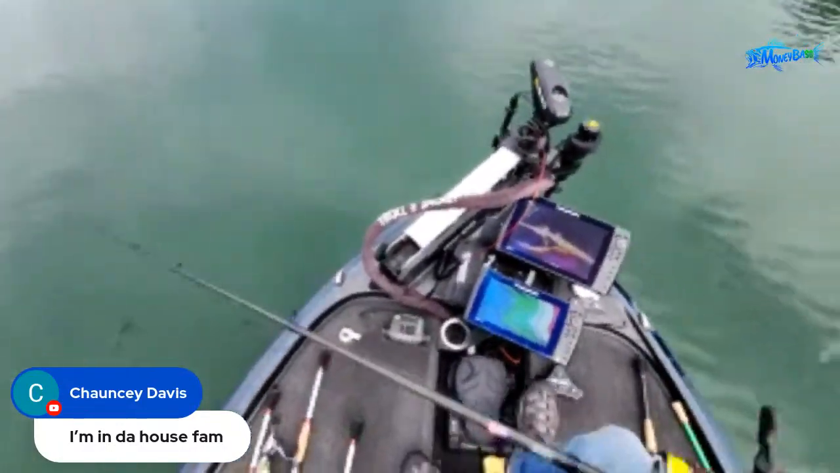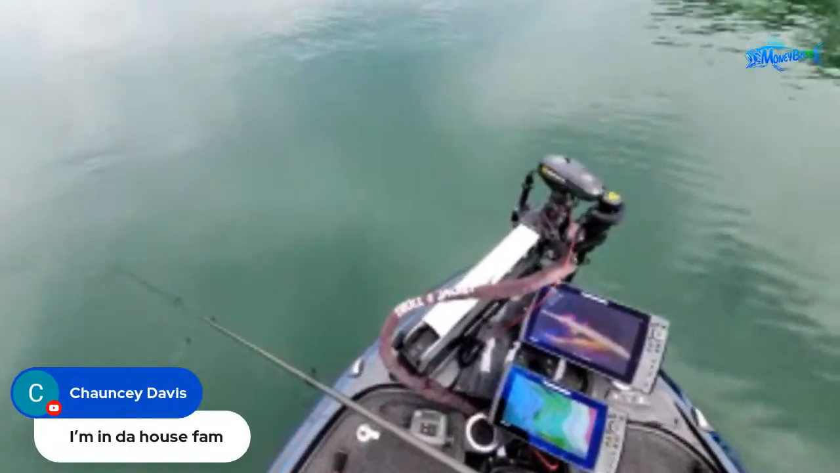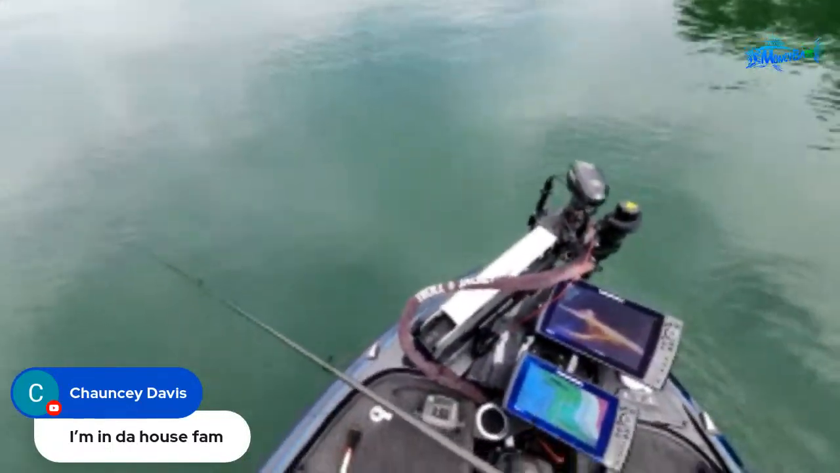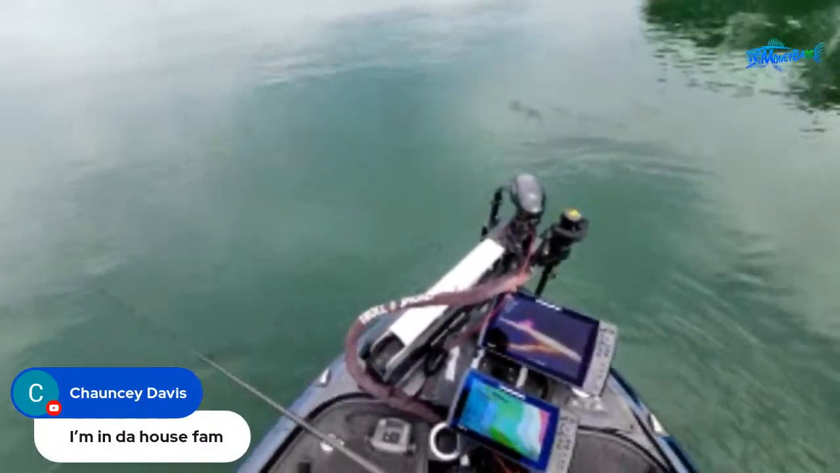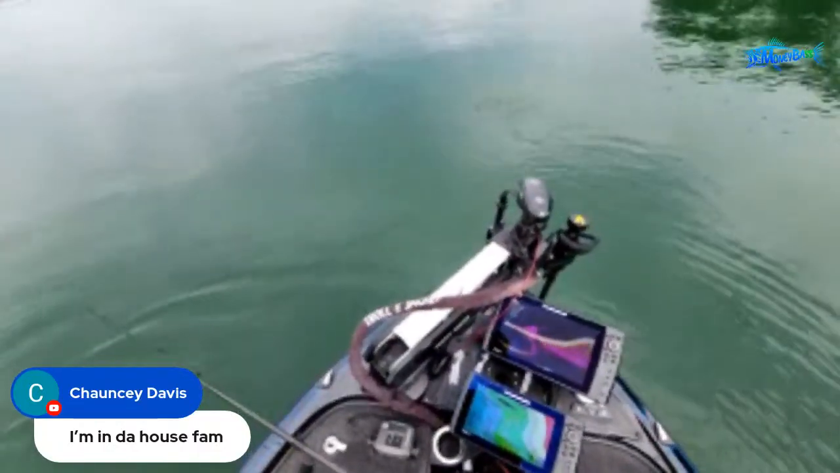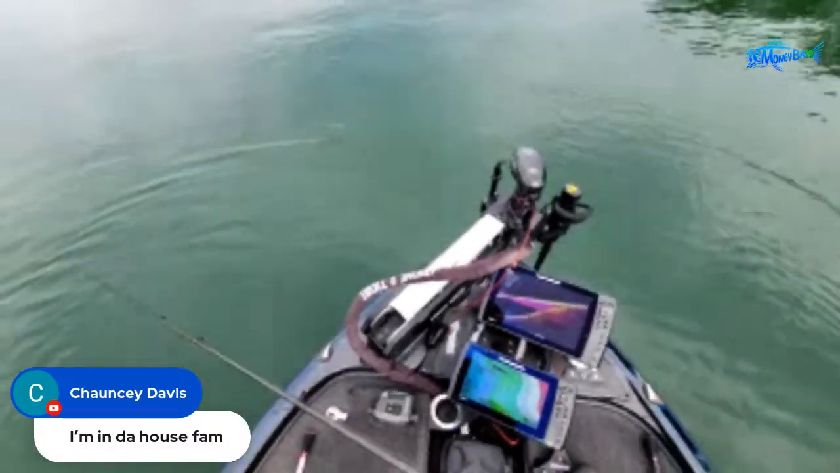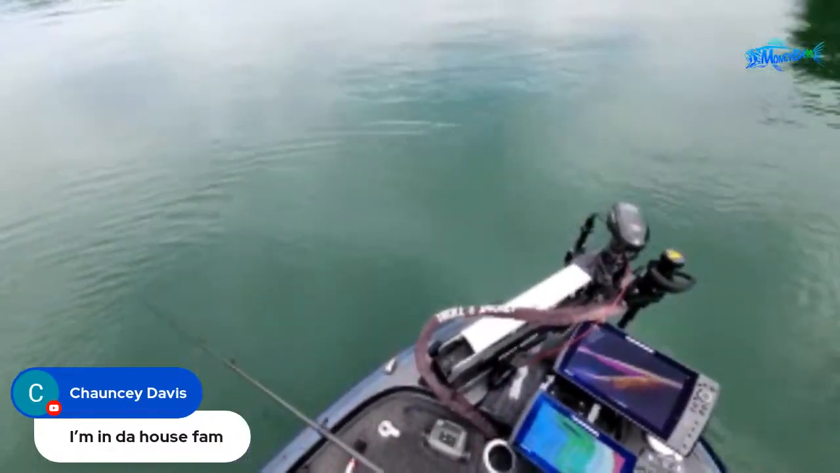So I did kind of squeak in there. I came in 41st place. You had to be in the top 45 for the season, which I think is a pretty good finish for me, being that this is my first year fishing the BFL season.